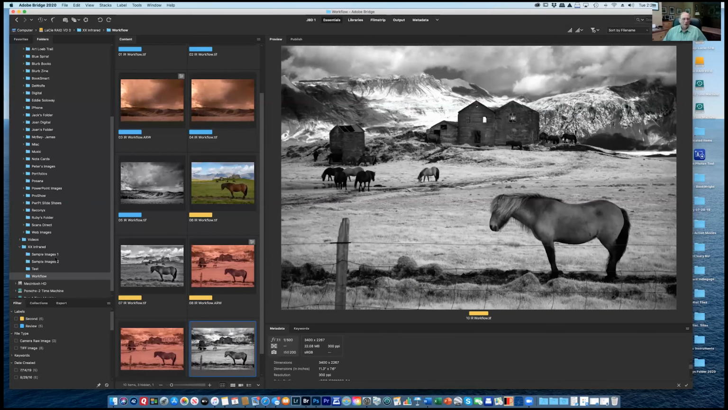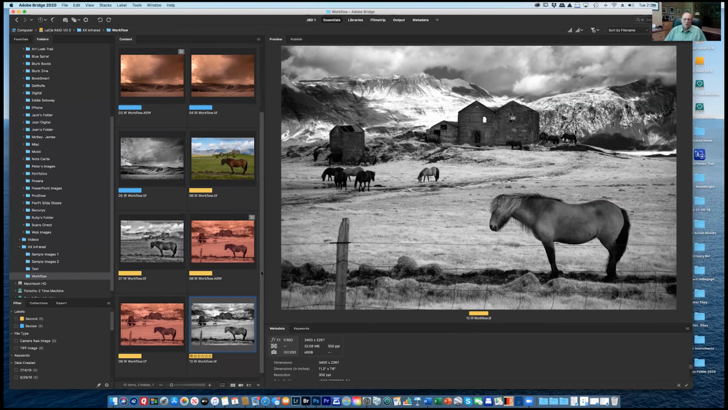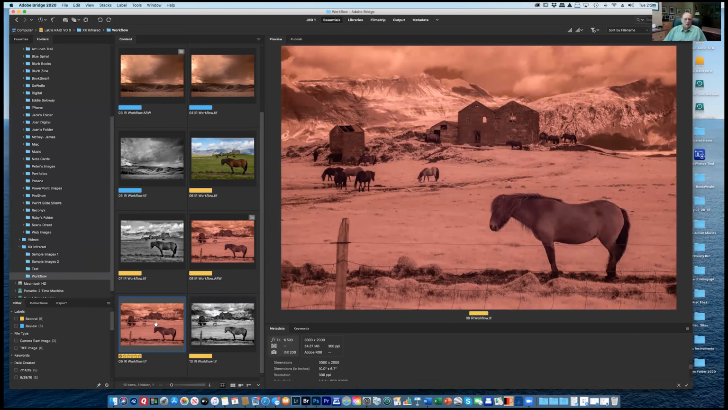Okay. So the workflow is extremely easy. I mean, whether you're using the action from Life Pixel or you're just doing it manually, and John Trotter does his manually, but it seems to me the action thing would be a lot easier. Yeah. Well, if we were to take, this is the TIFF file.